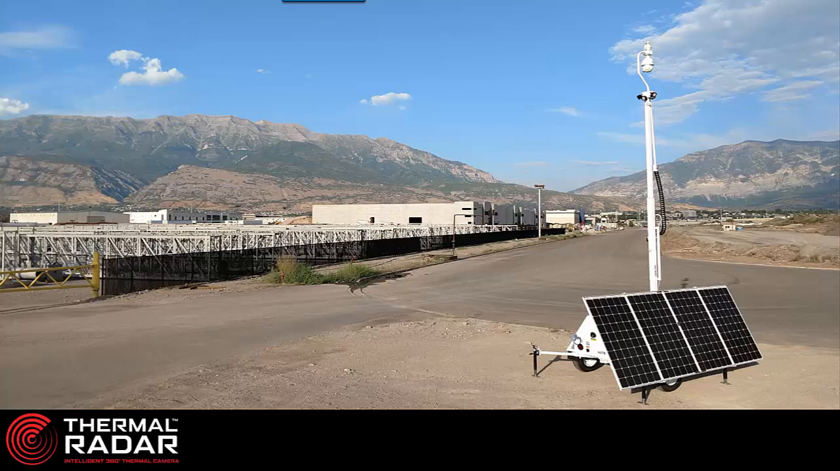So this is a unique solution that we also make. We do a lot of these in the United States, a lot of them in Latin America, and it's proven to be a very, very powerful remote solution.